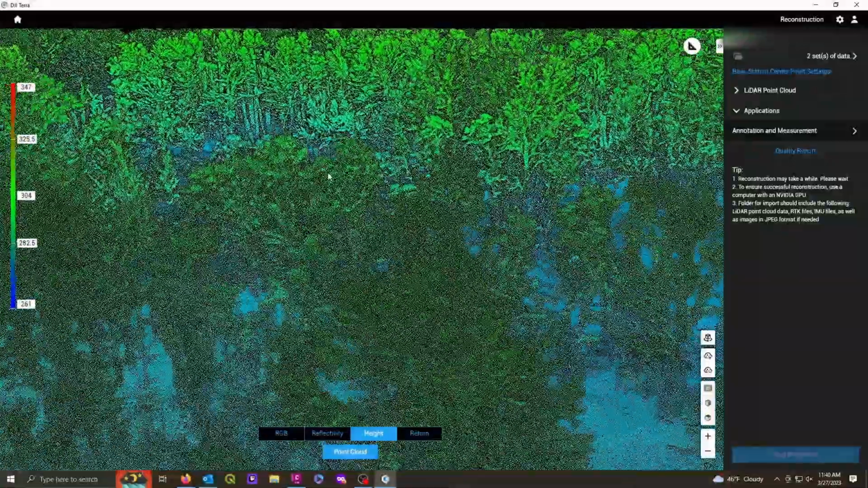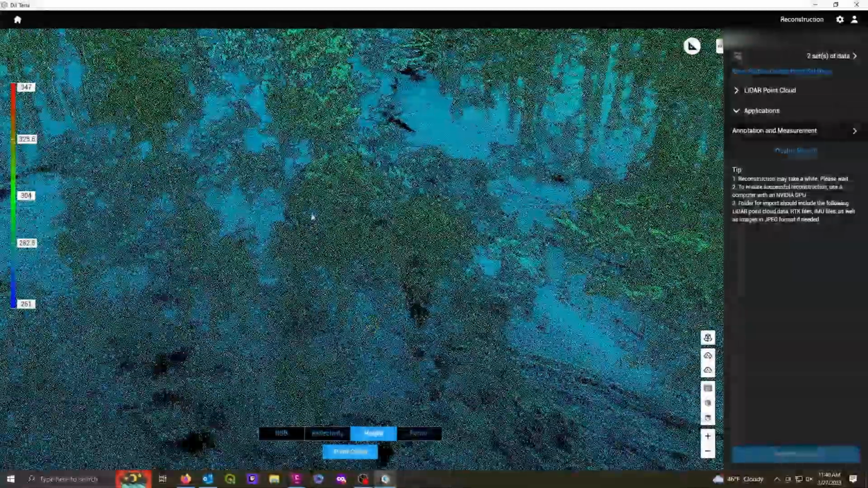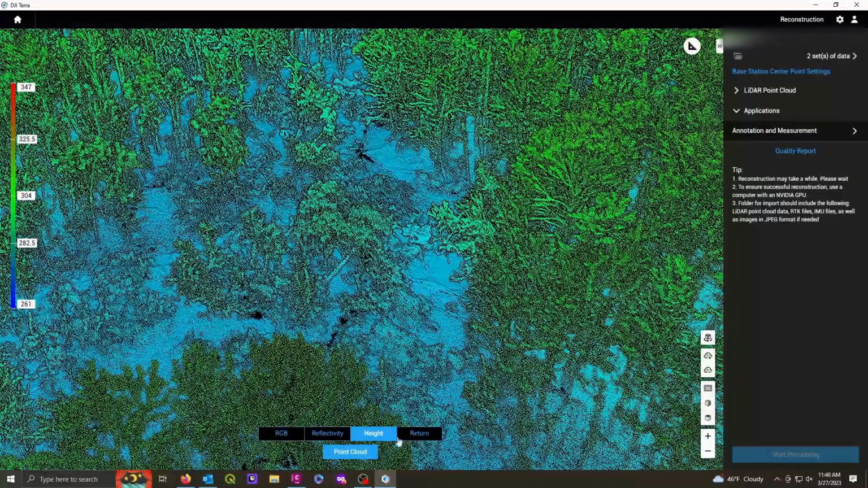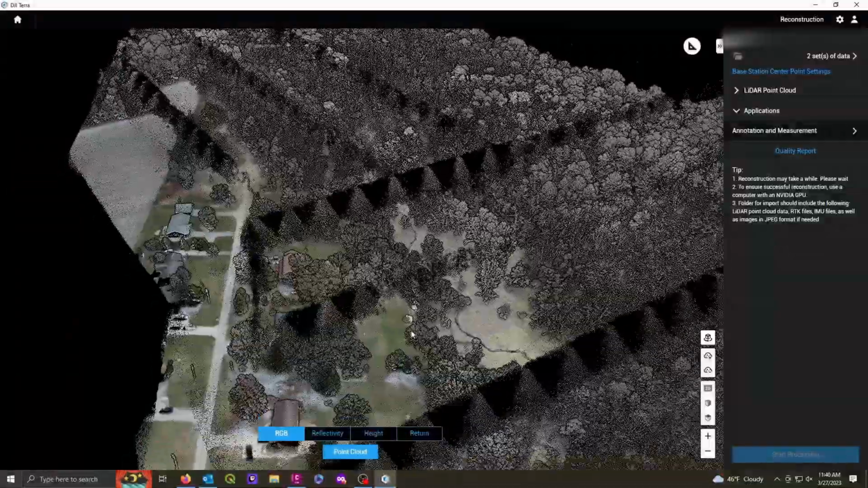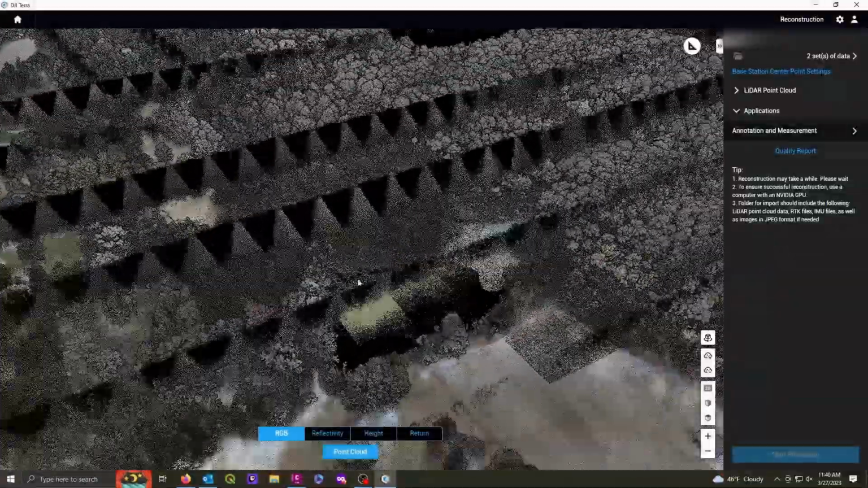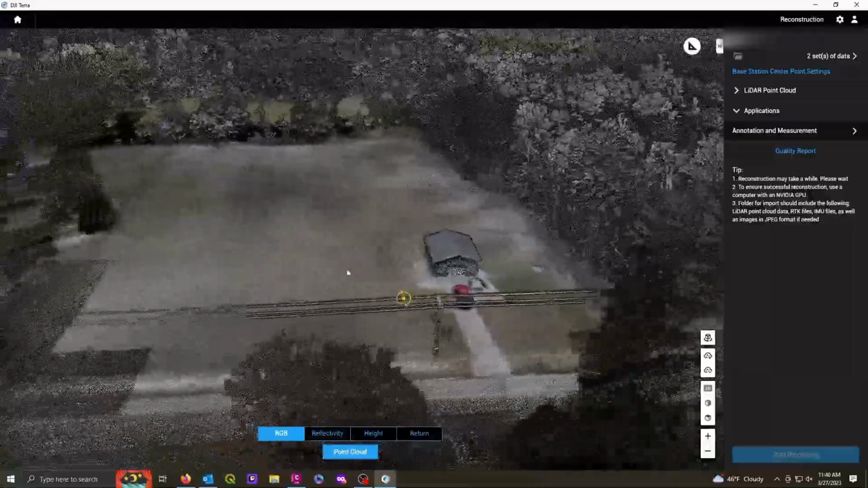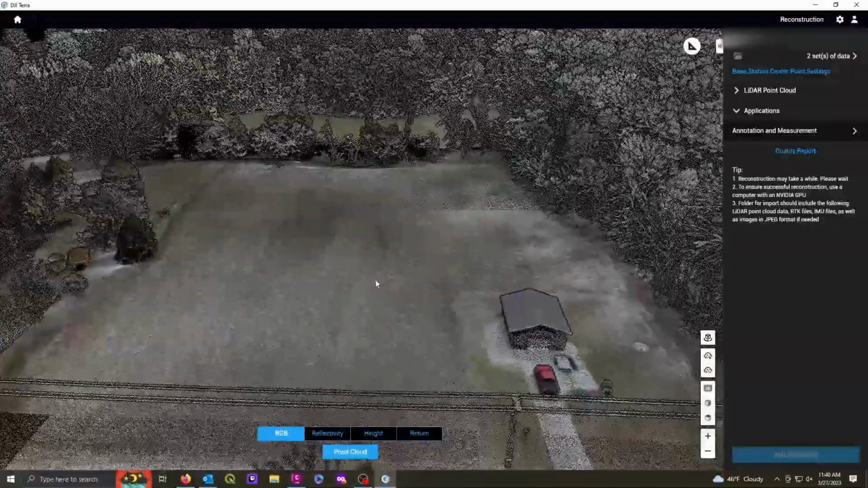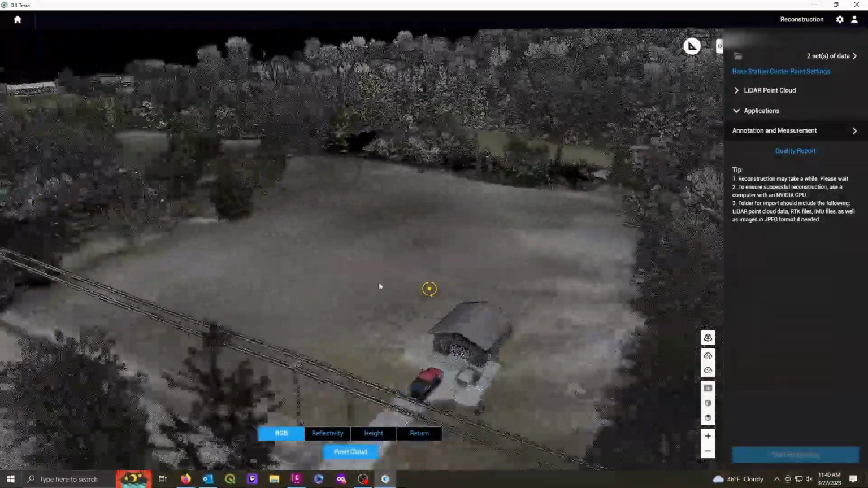Just kind of looking around, seeing what we got. I'll show you, here's like over by my barn. This is where we took off from. Another CRP field there. You can see the power lines that came in pretty good.